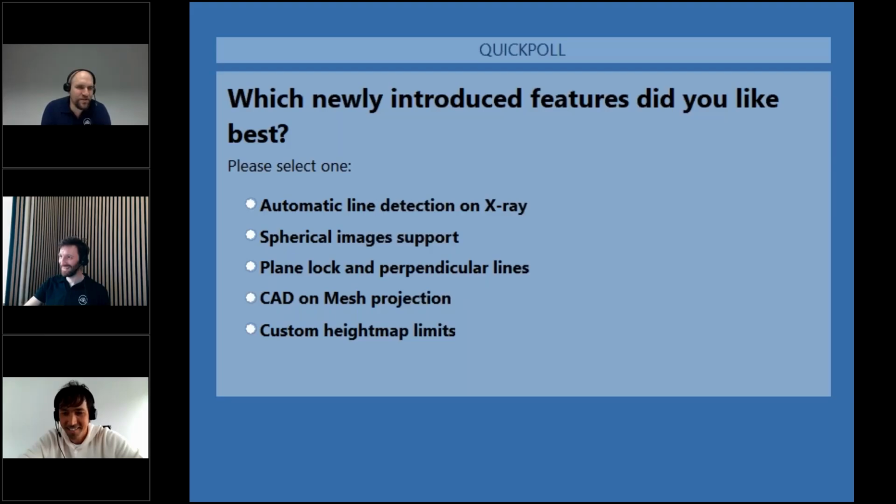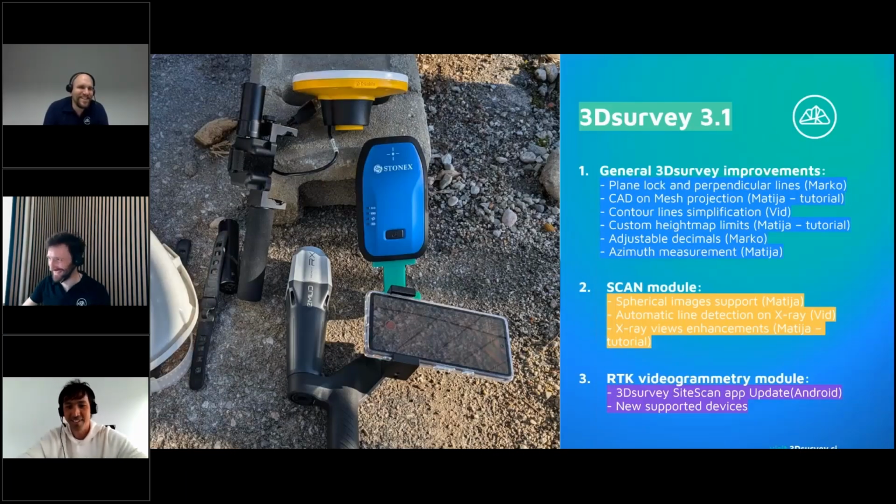I can tell you that the results are pretty tight. Automatic line detection, plane lock. They are competing. I'm for plane lock for the second place. Okay. And which one will be the first? Soon you'll learn which one is the first one. Okay. Stop now. Okay, very good. I win.